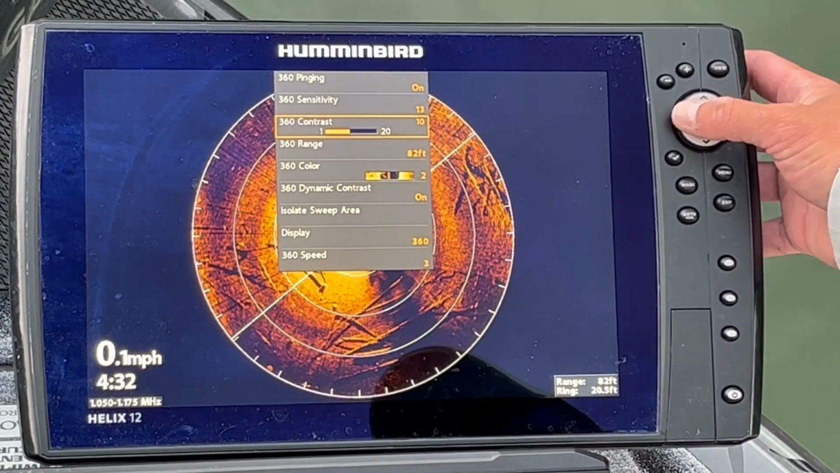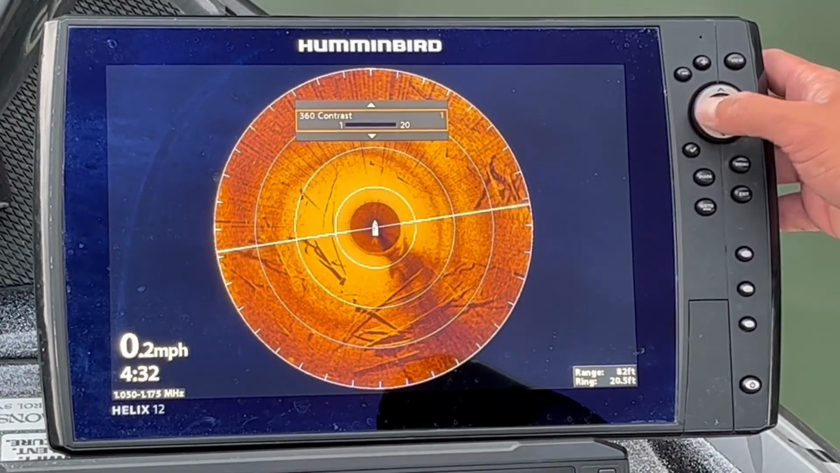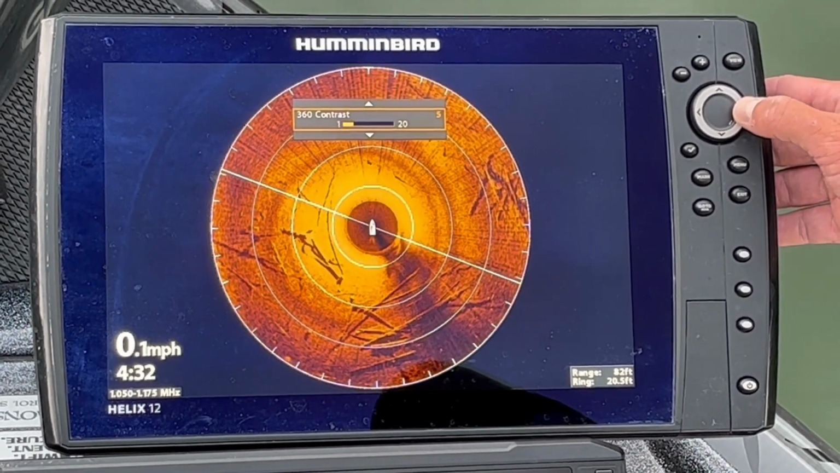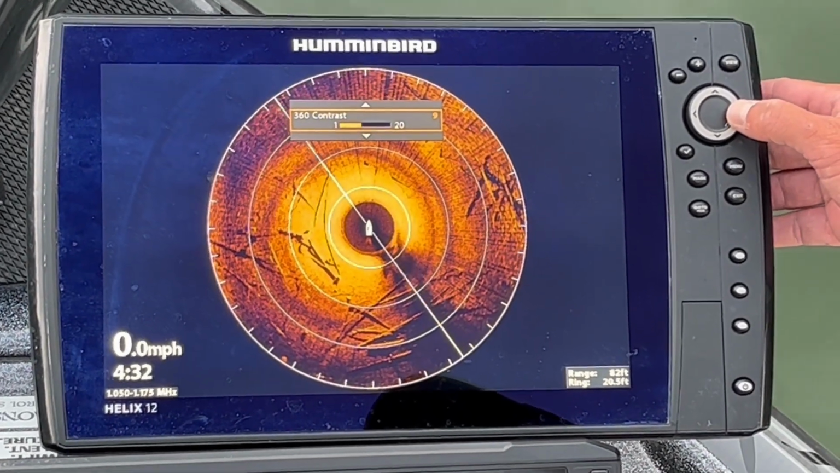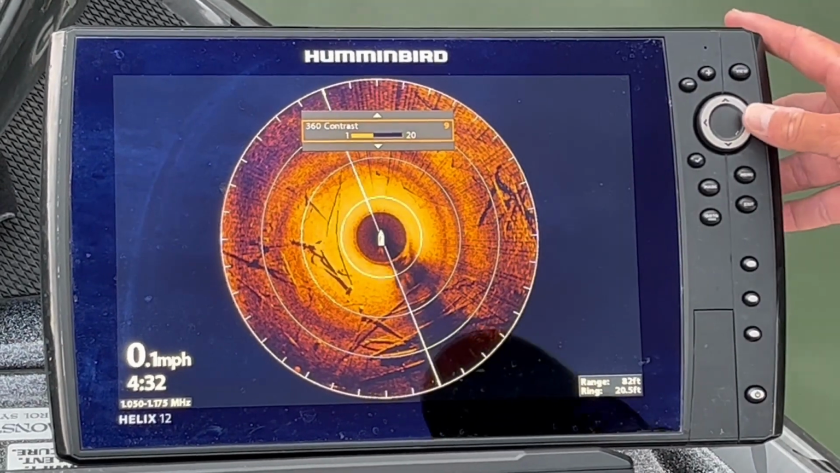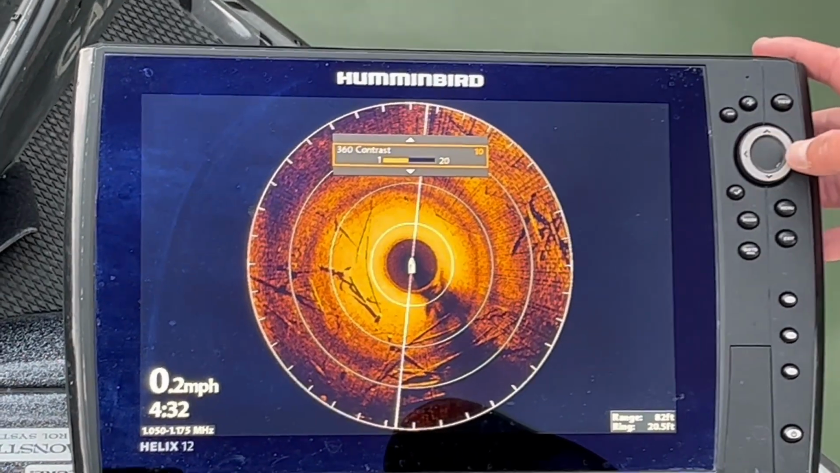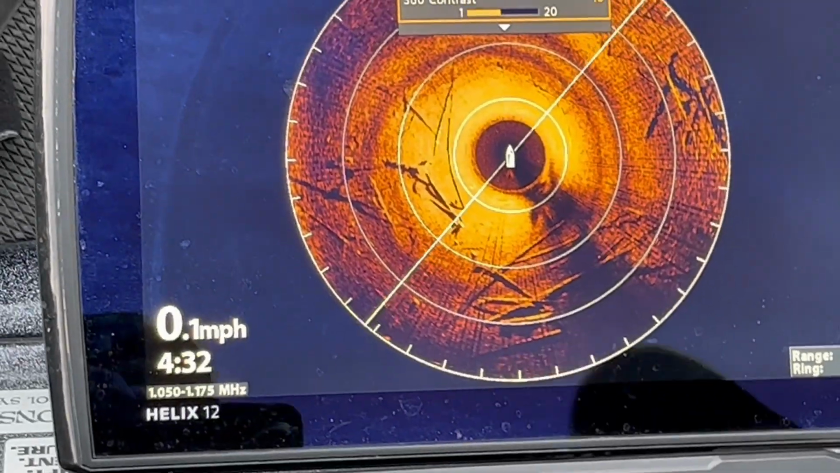Same thing with the contrast. I'll crank that all the way down and it'll get blown out. Then what you're going to want to do is come back, and typically I like a little bit more dark in my picture so that it shows the shadows better, but typically I'll end up at 9 or 10 in order to have the best picture for that.